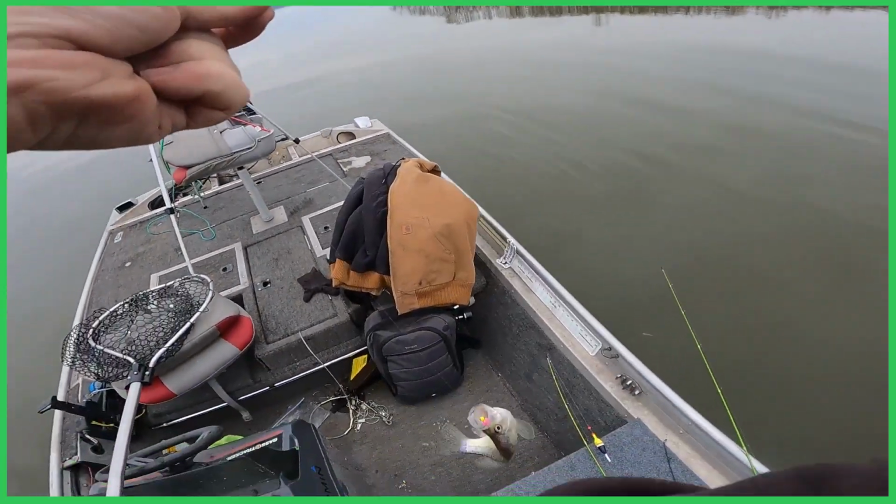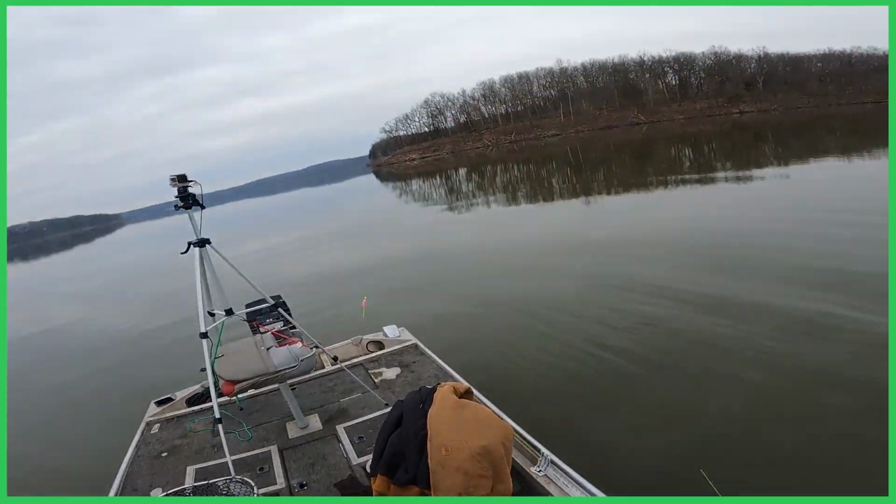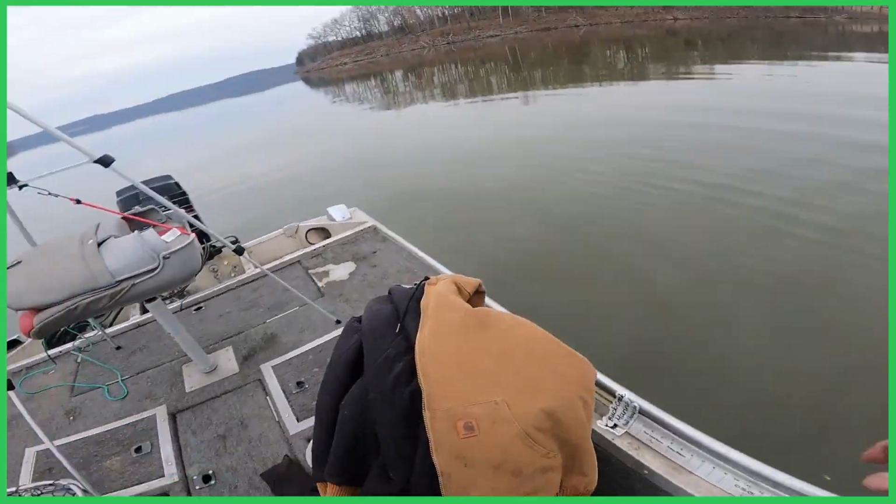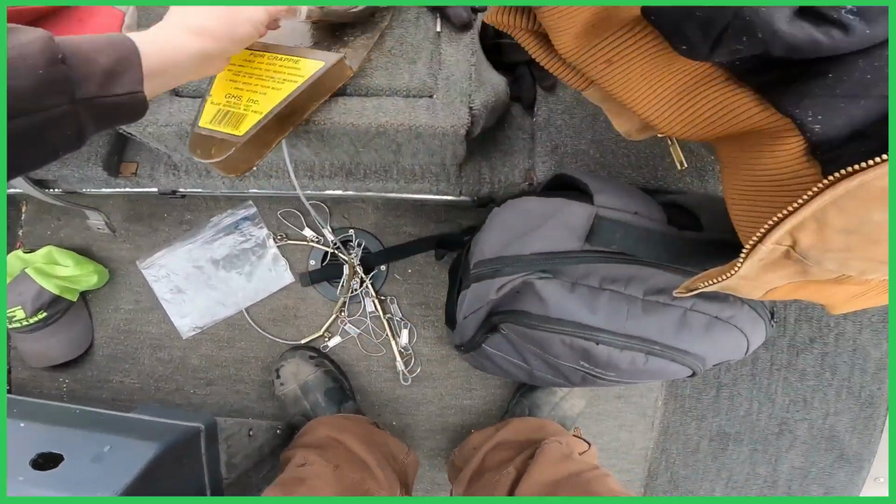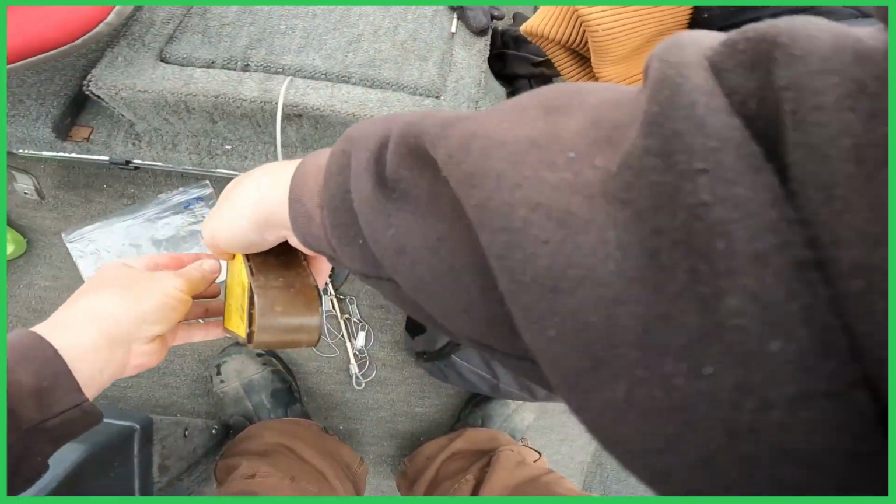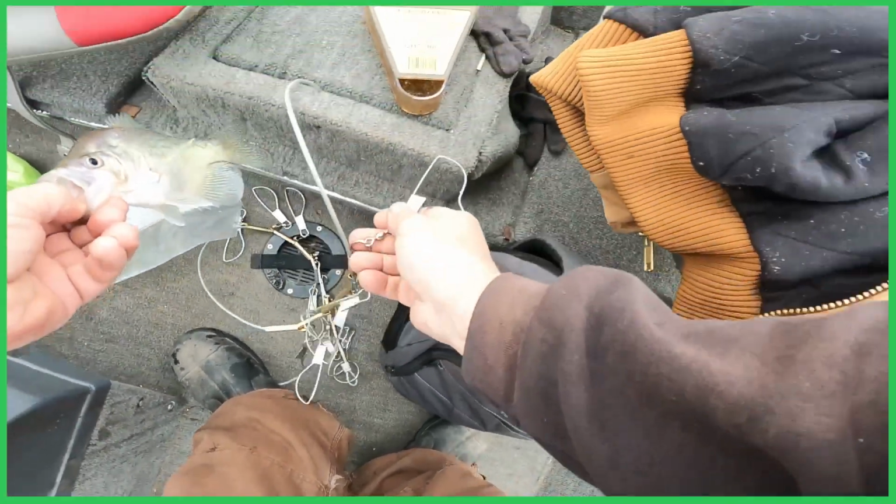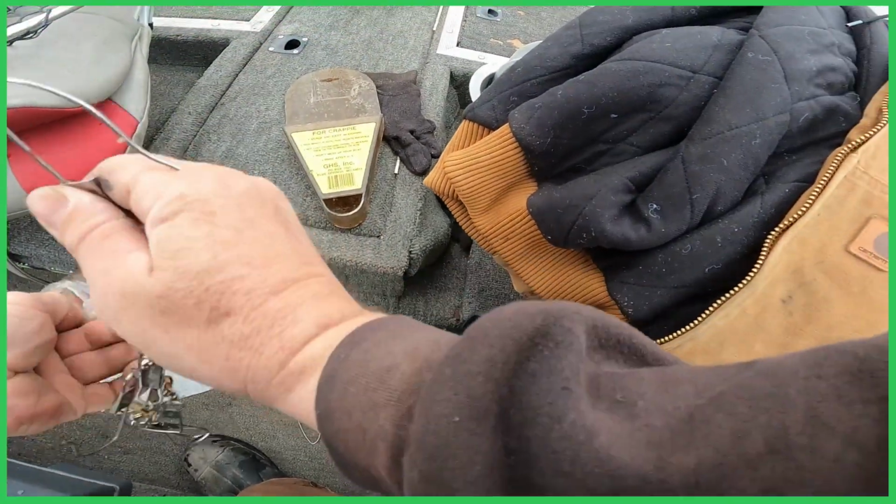Gotcha, buddy. Another little Pomme keeper, I believe. They ain't big up here, but you can catch a whole lot of them. We're just looking for a limit today.